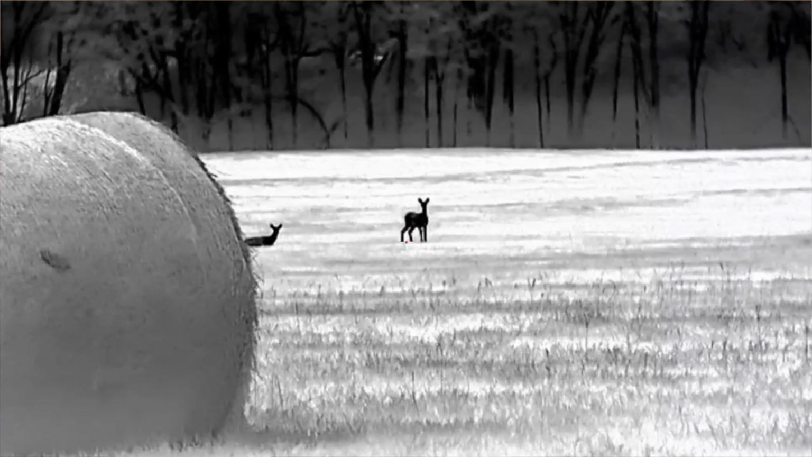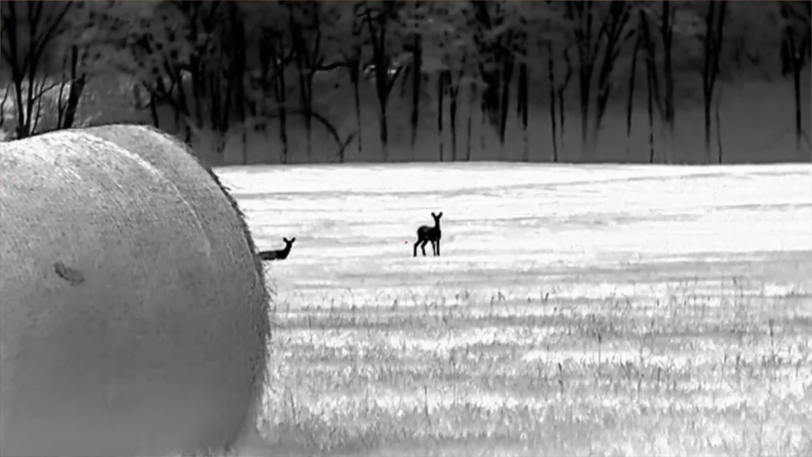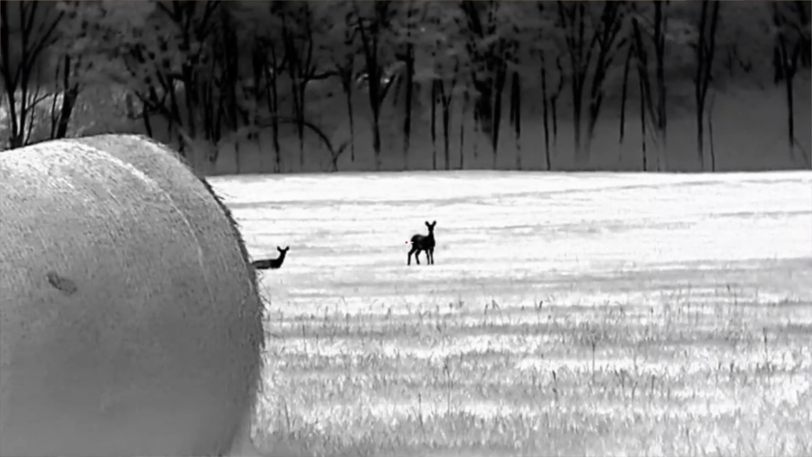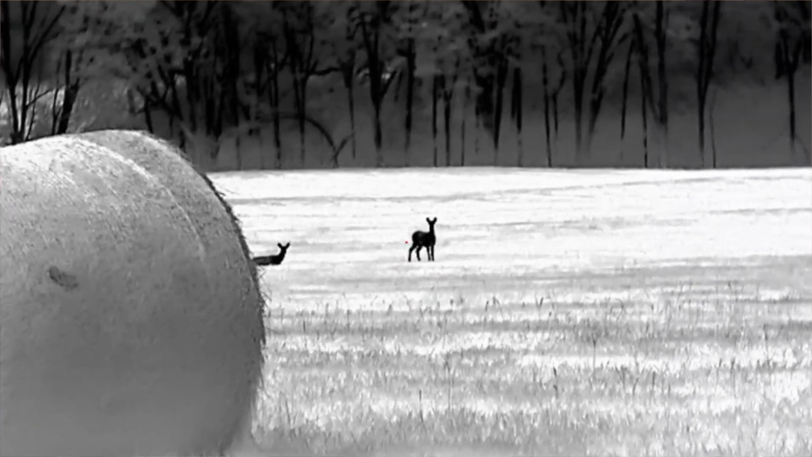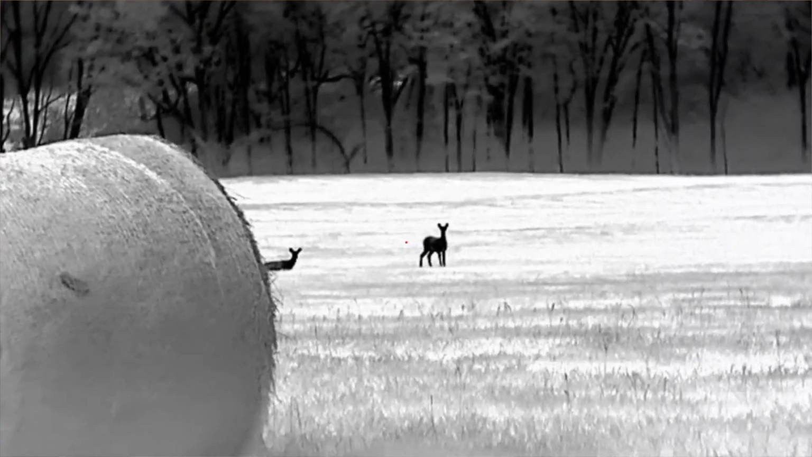It's got a weather mode. The weather mode is pretty interesting because it allows you to choose based on the conditions you're hunting in. If it's a clear, cool night with low humidity, you can put it in a sunny mode, and if it's nasty, foggy, high moisture, you can put it in a rain mode, and that will optimize the optic to give you the best image quality. It's got recoil activated video, so you can turn that on and it'll capture 15 seconds before and 15 seconds after your shot, so you can ensure you always capture your shots when you're recording video.